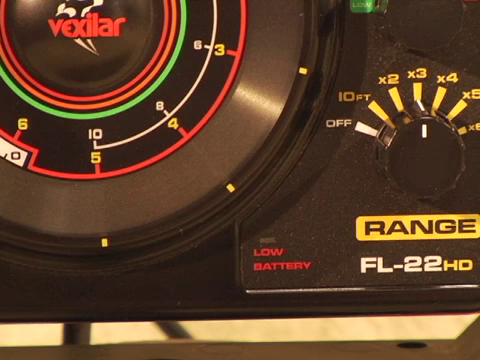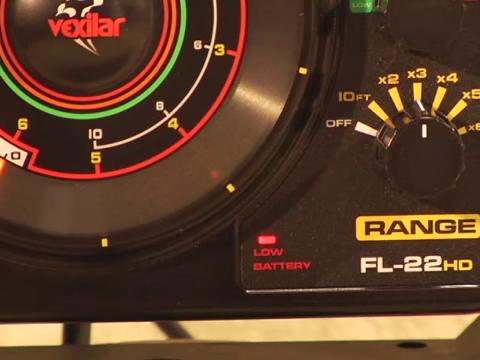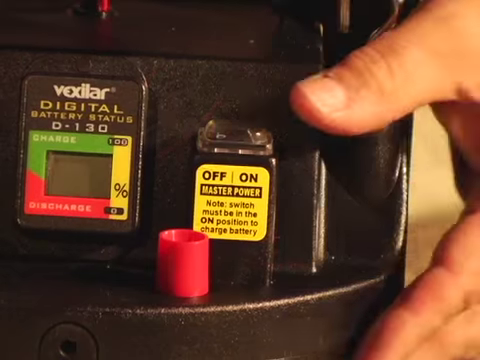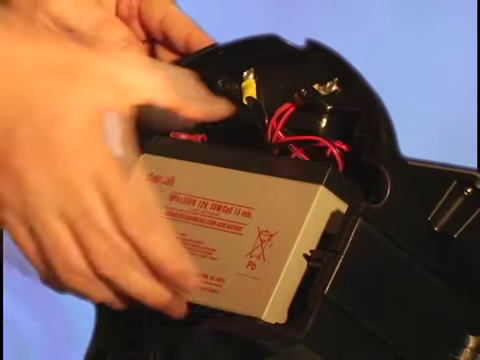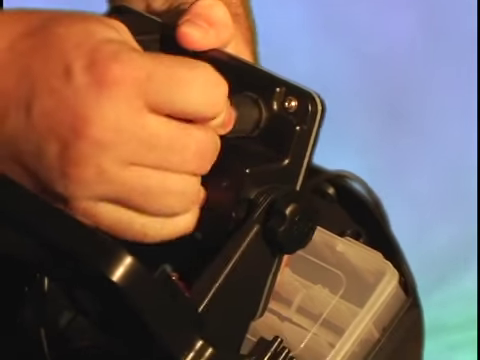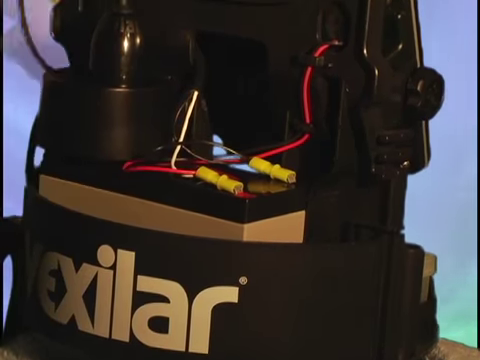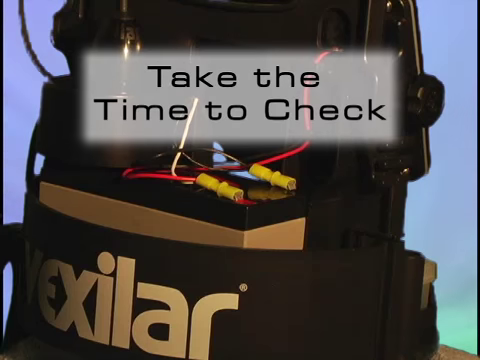The FL-22 HD comes with a low battery warning light that turns on when your battery levels are low. Your unit will continue to run, but when the light starts flashing, it's telling you that unit failure is imminent. Even before venturing out onto the lake, be sure you have a fully charged battery with good electrical connections. There's nothing worse than getting to your favorite spot only to find your flasher will not run due to a dead battery or bad connection. The #1 reason for unit failure is power supply problems, so don't let a dead battery ruin your day on the water.